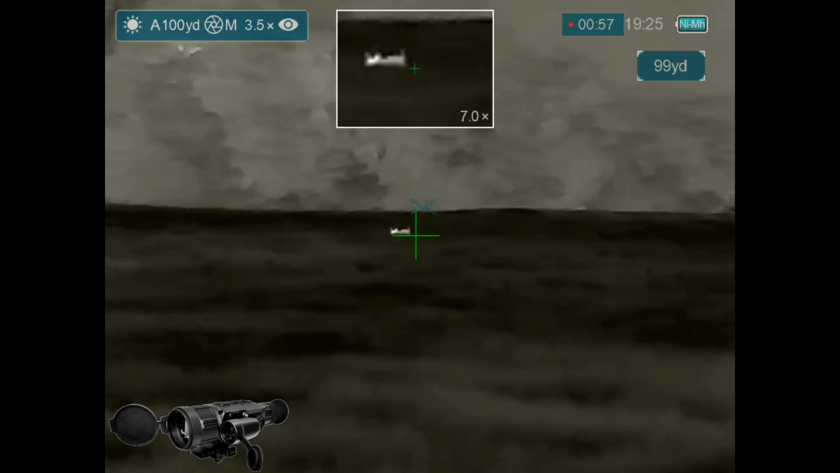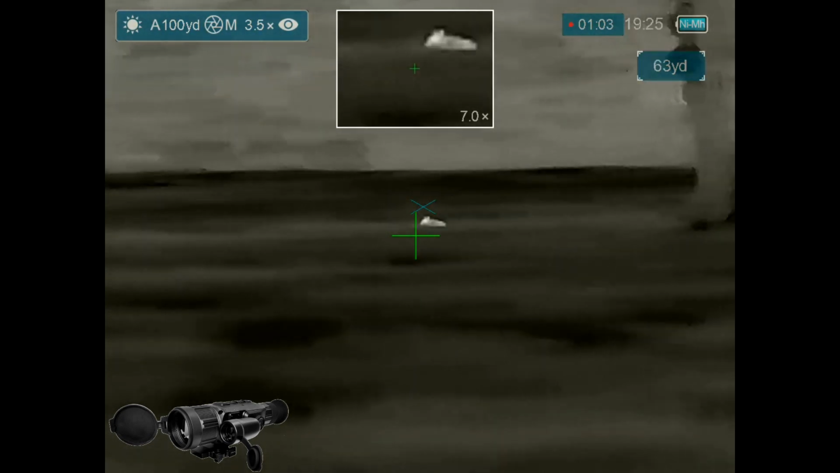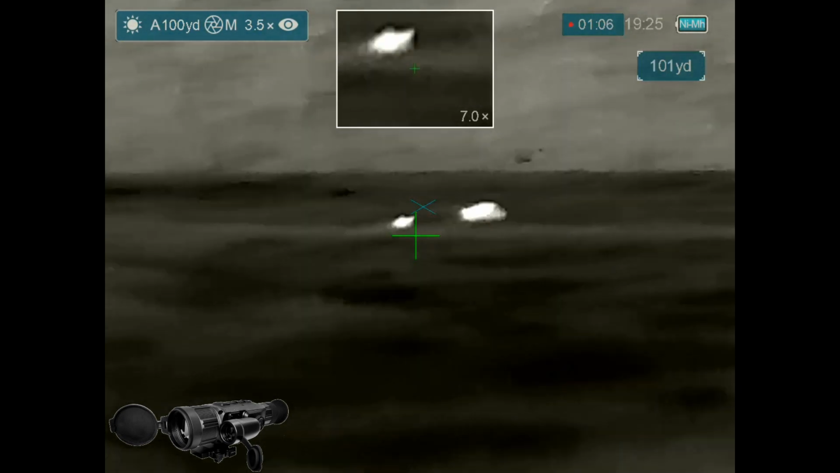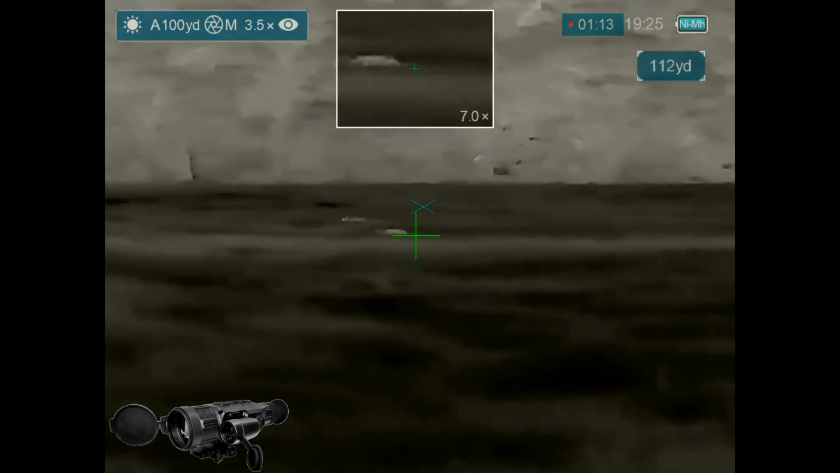I followed on this hog. I finally get a shot right here. And it connects, and I don't think I ever found that hog. This next hog appears to be limping. I don't recall having shot it previously, but it's down now.